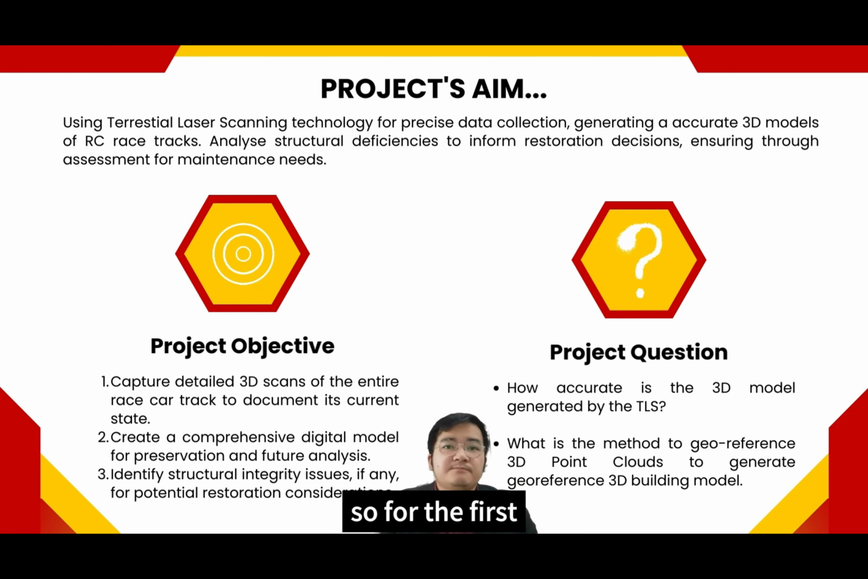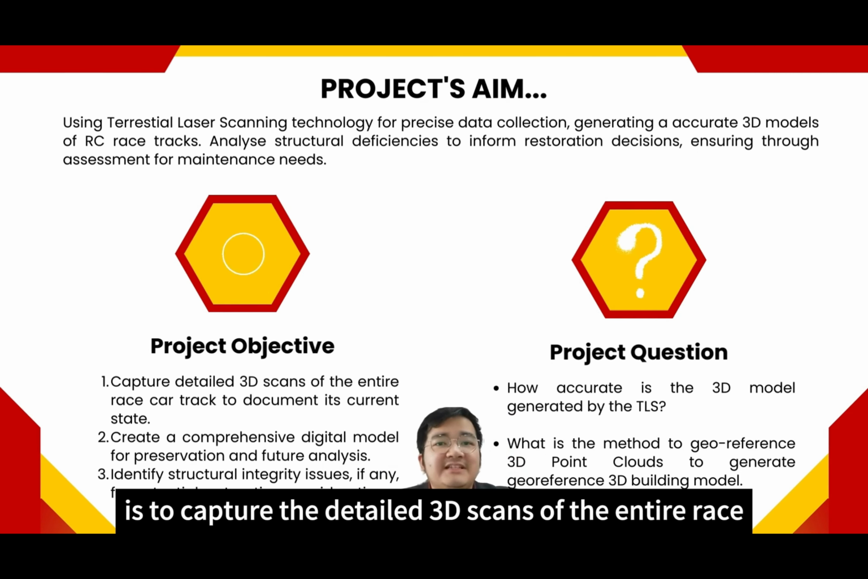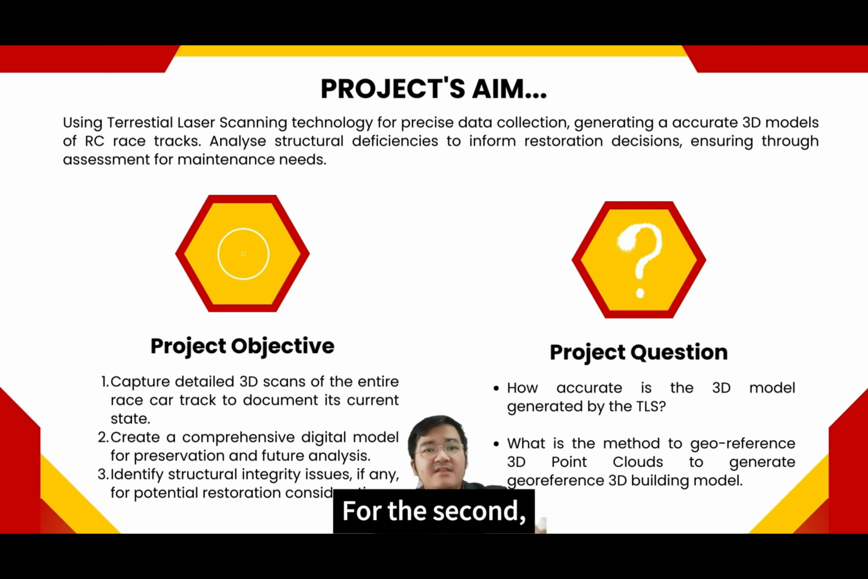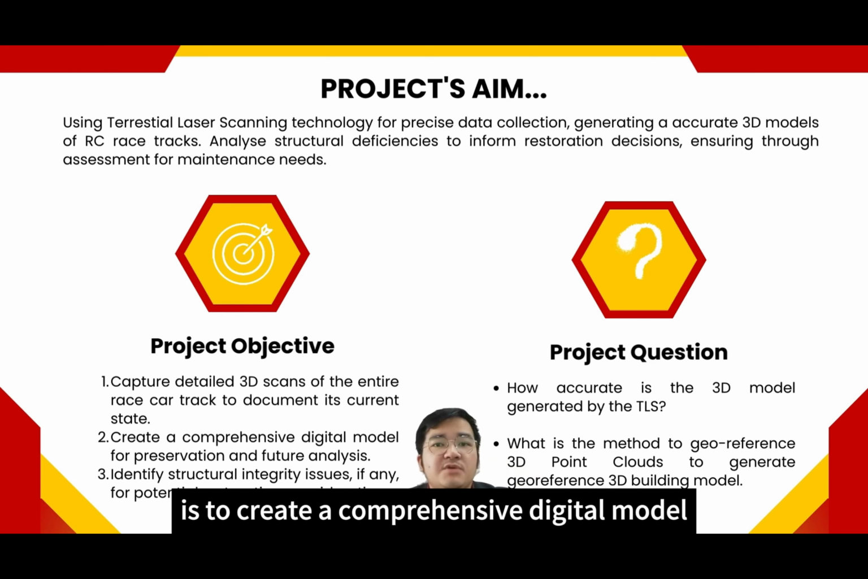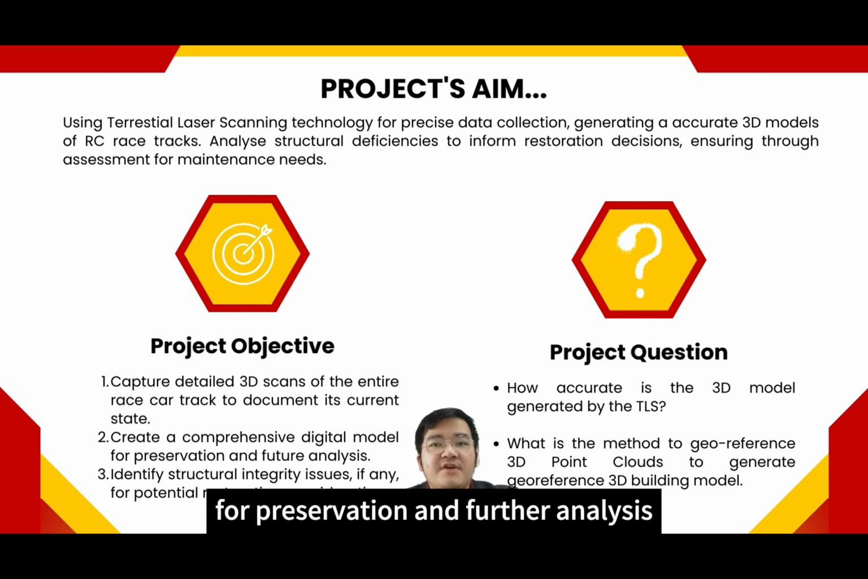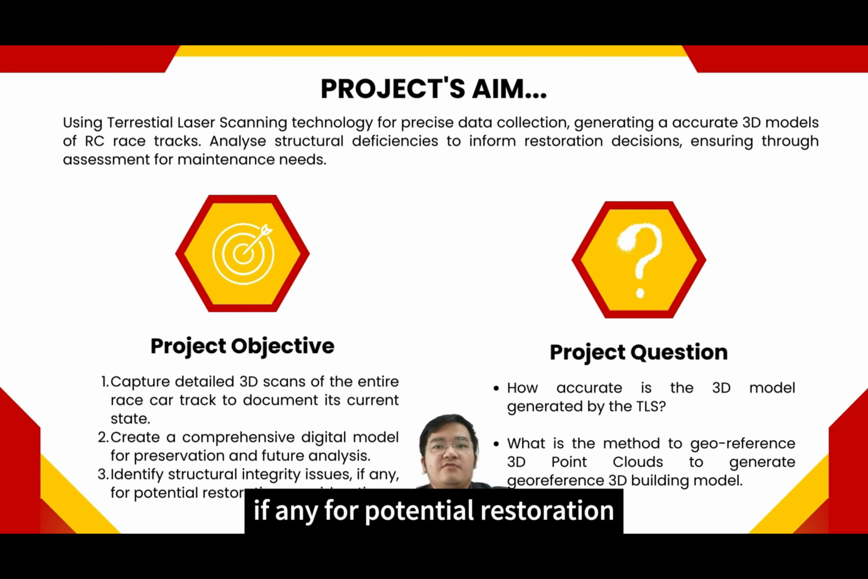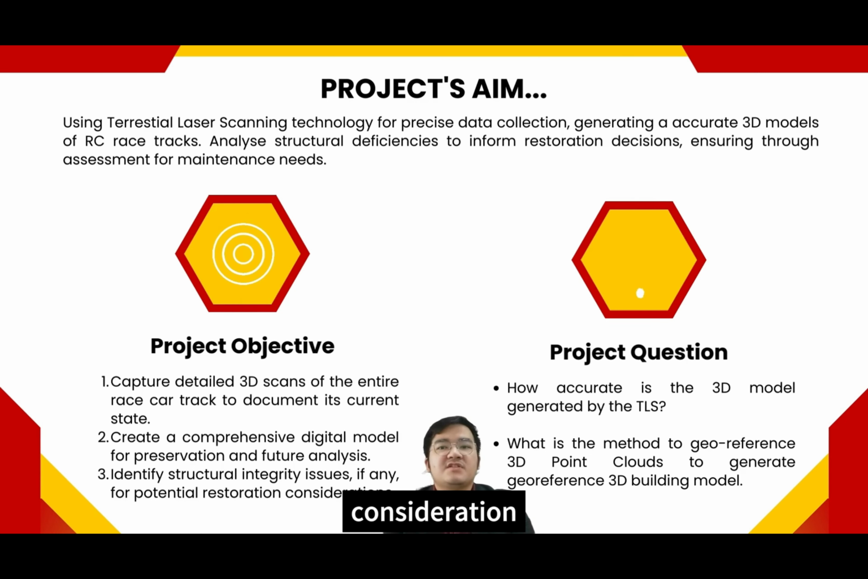The first is to capture detailed 3D scans of the entire race car track to document its current state. The second is to create a comprehensive digital model for preservation and further analysis. And the last is to identify structural integrity issues, if any, for potential restoration consideration.